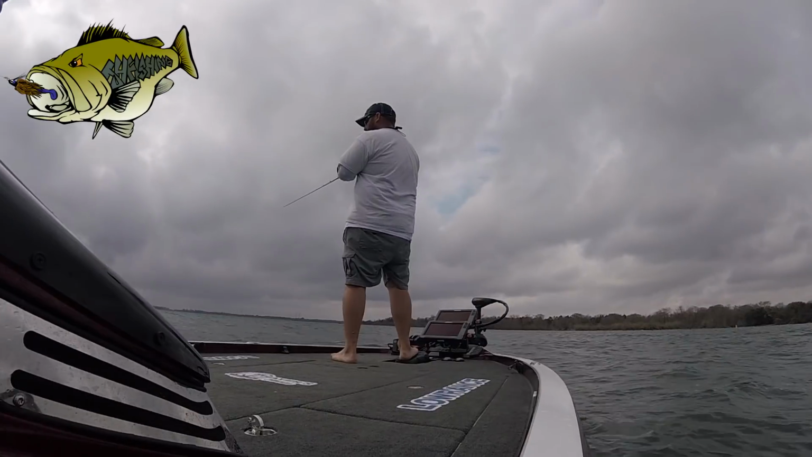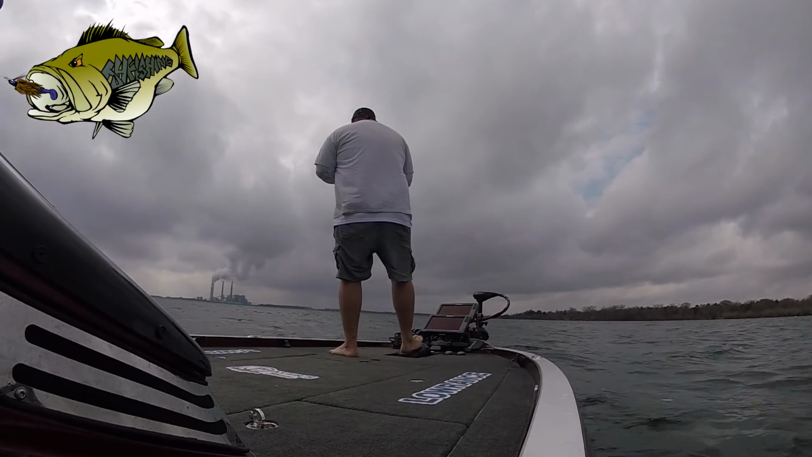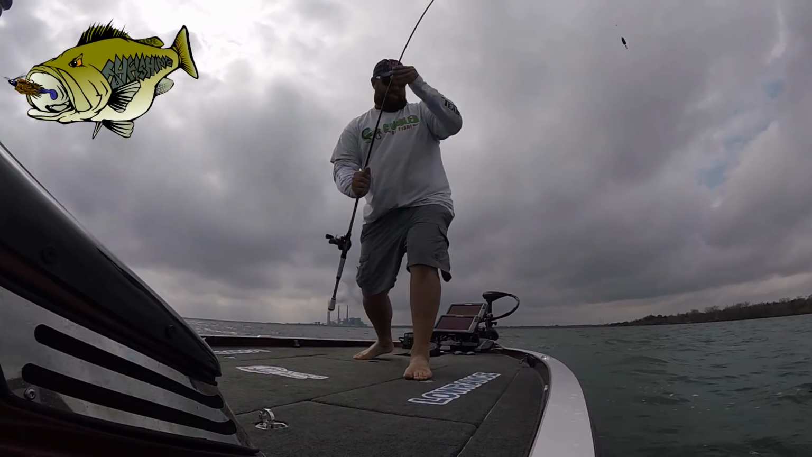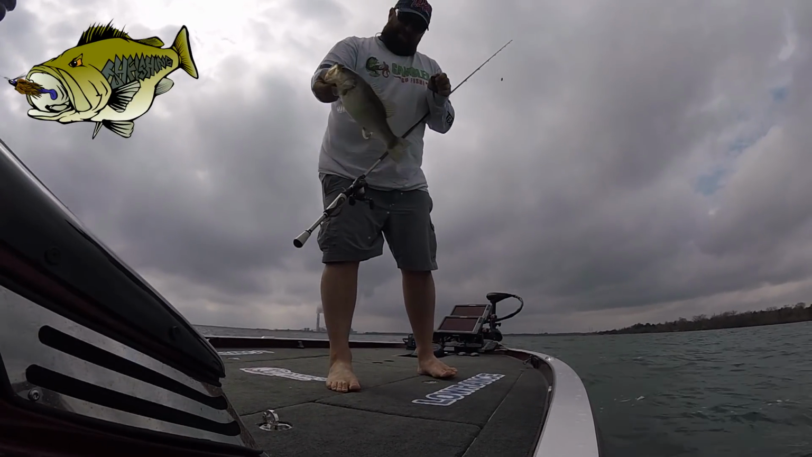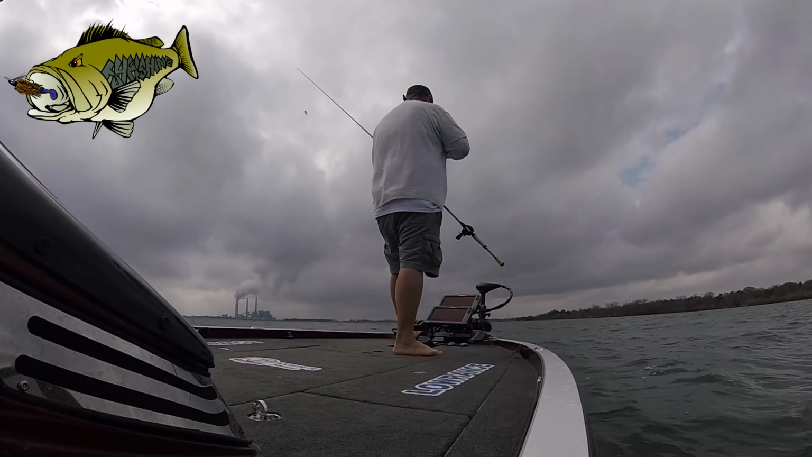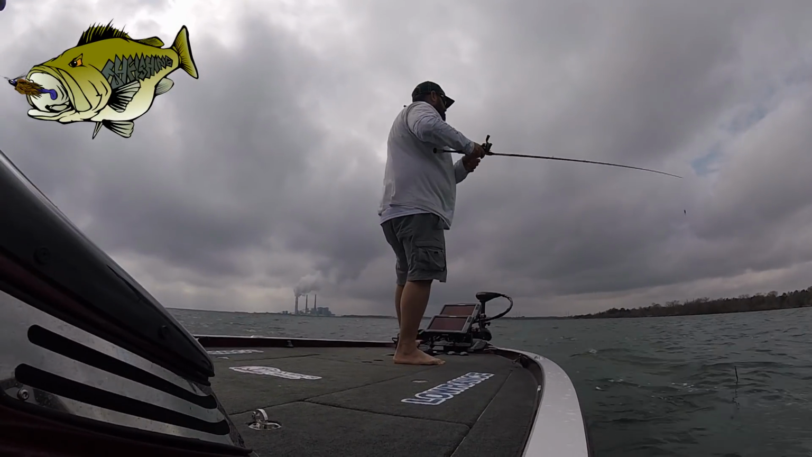But it'll keep. Right in that channel swing. Keeper. Not quite the one we're looking for, but let's get back out there and check another one. So that guy was right on the edge of that channel swing I showed you. Showed up on the Lowrance.